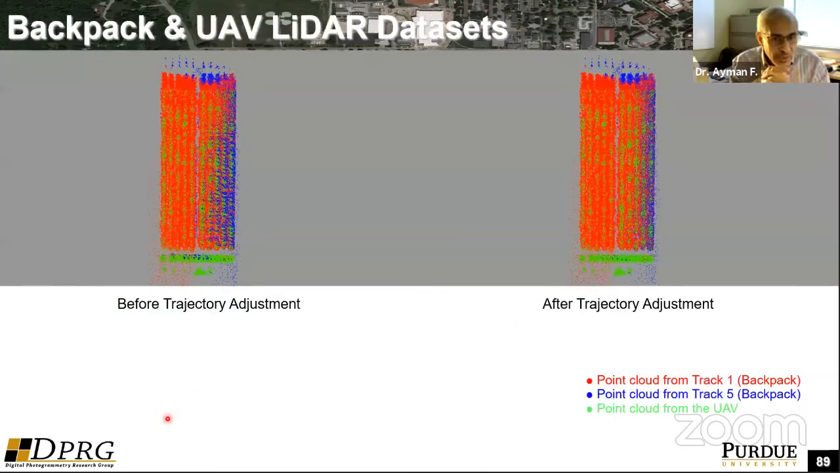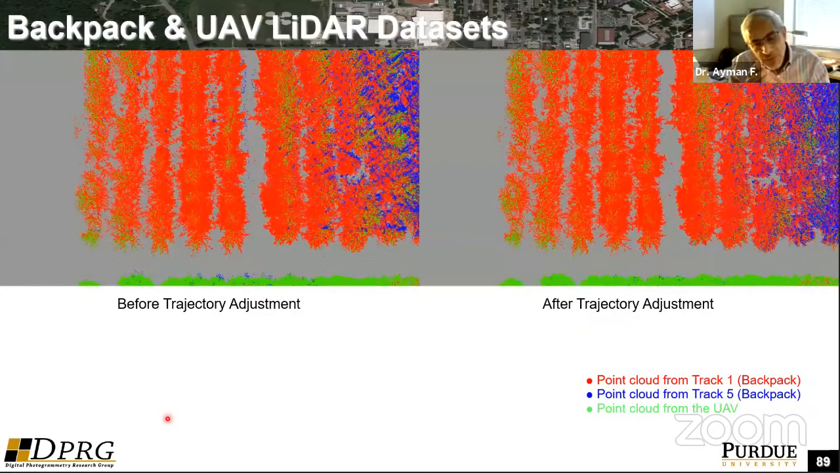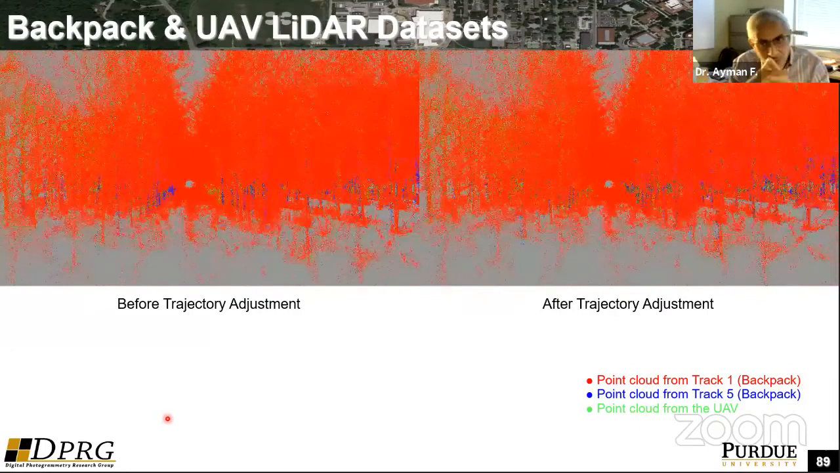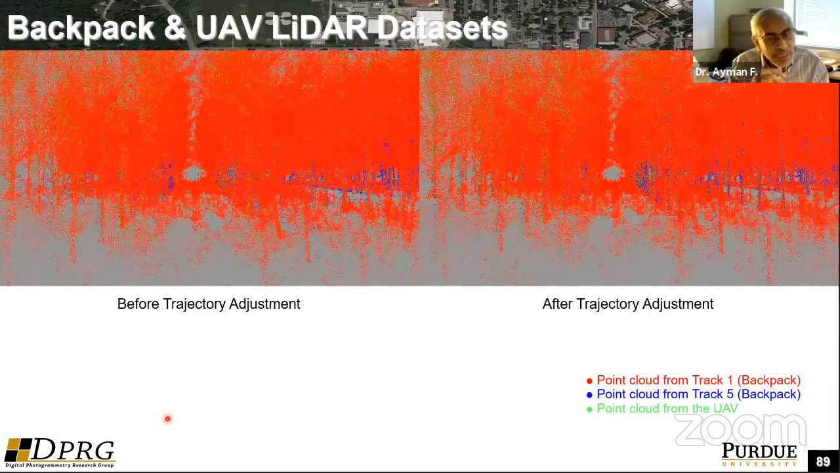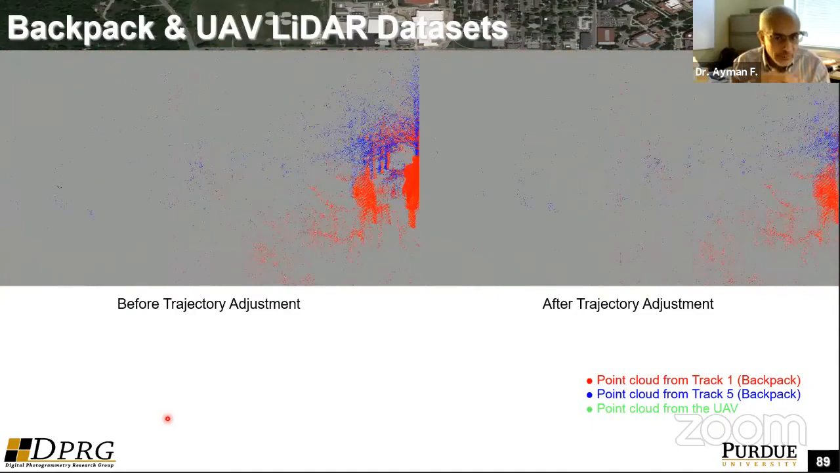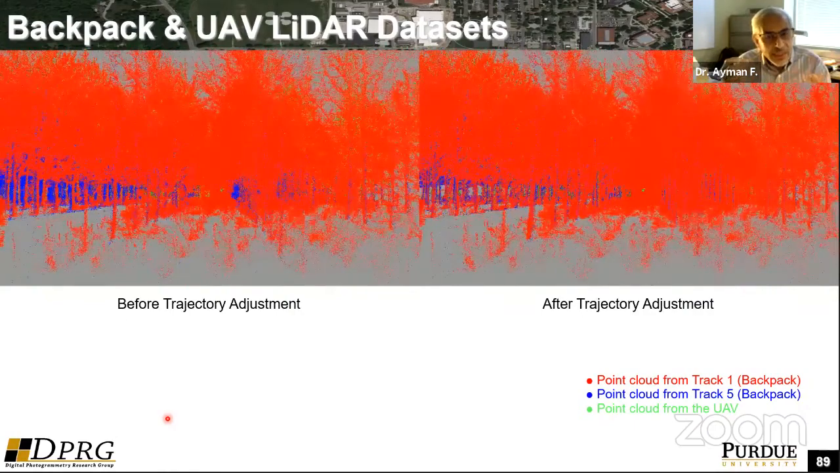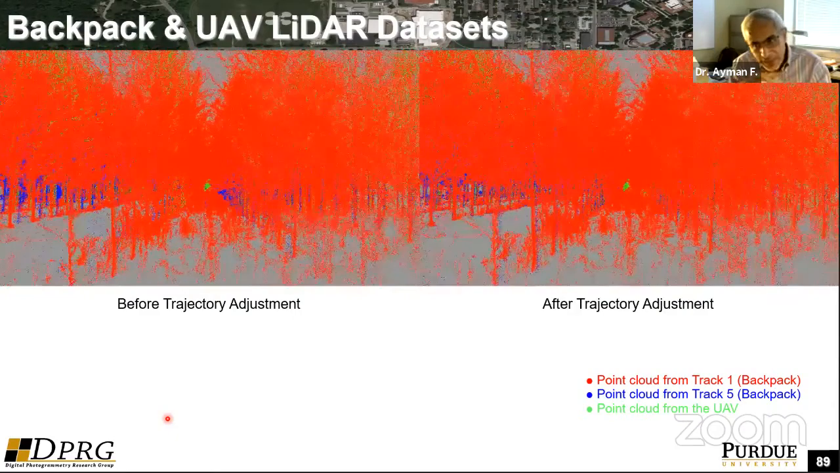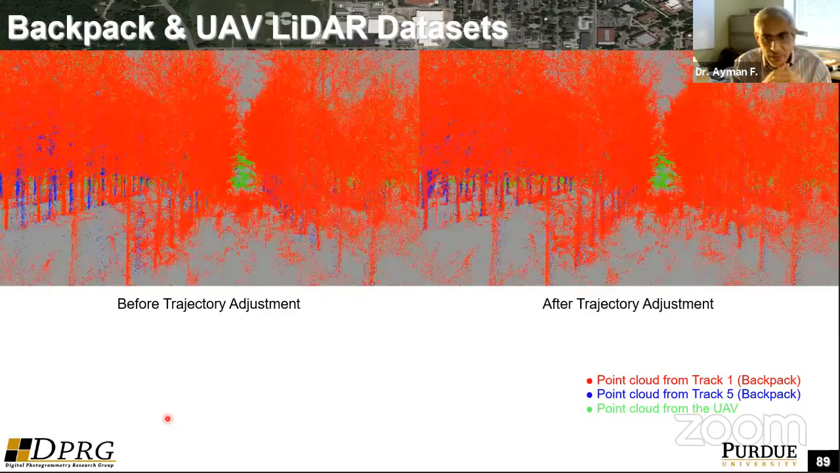So one of the things we are doing here is combining data from the UEV. With the UEV, you have less detail, but you can see the individual trees, you can see the ground. You use the backpack system or the in-canopy system, which has a higher level of detail, but lower geopositional accuracy. By combining the two together, you can really ensure the quality of the trajectory of the backpack data, which has a high level of detail, and you ensure its alignment with the UEV data.